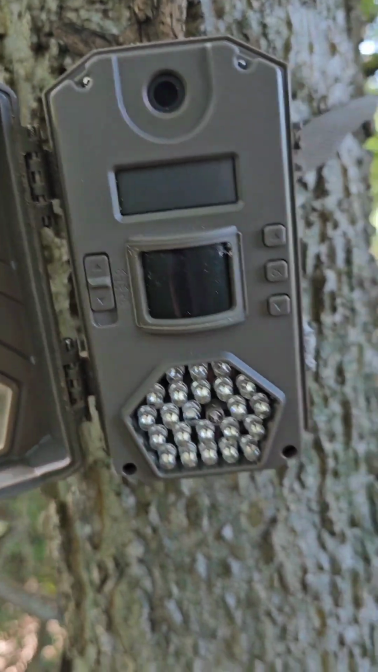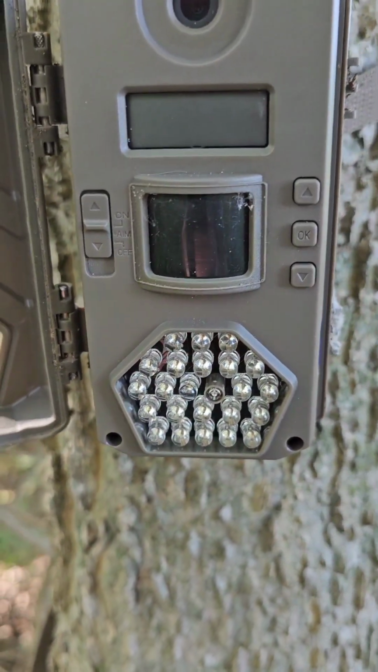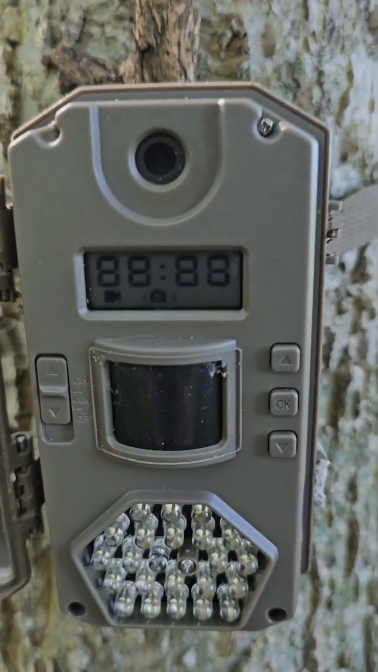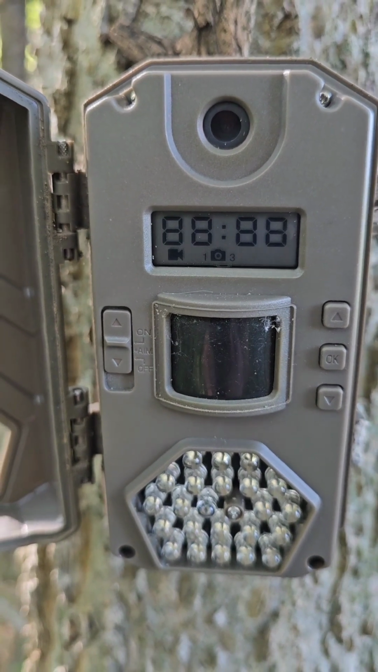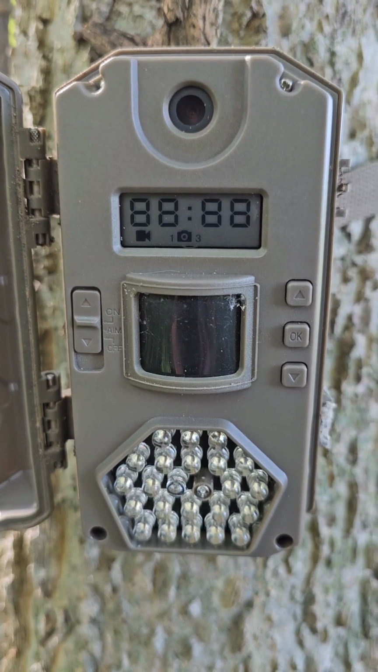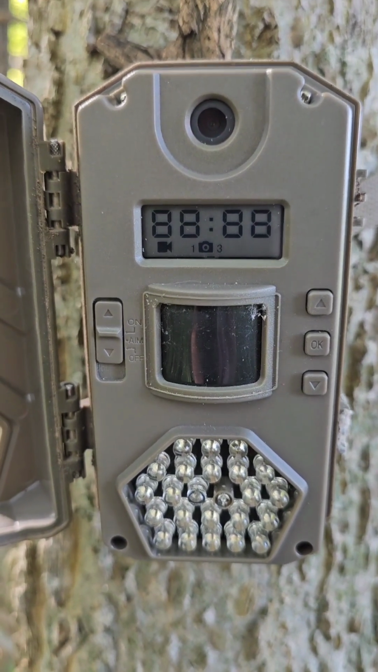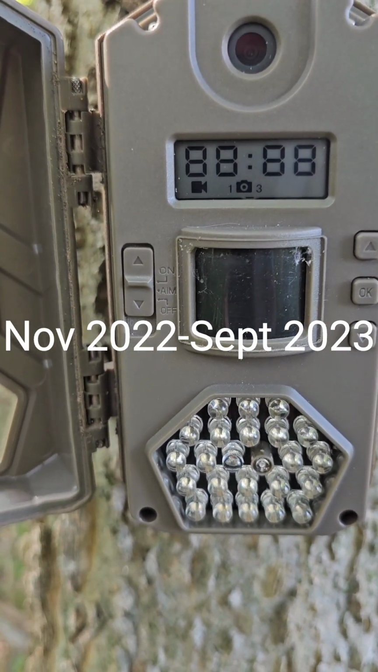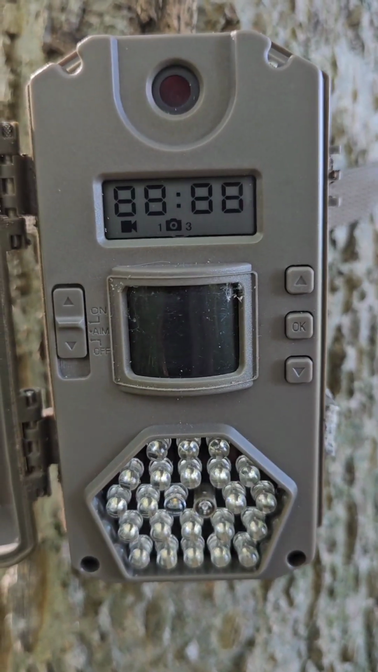I'm not sure what that means, but the batteries are not completely dead, so maybe I do have some pics on here. Okay, this thing is acting like an active camera. It was on. Lights up. Let's see if it will do the countdown.